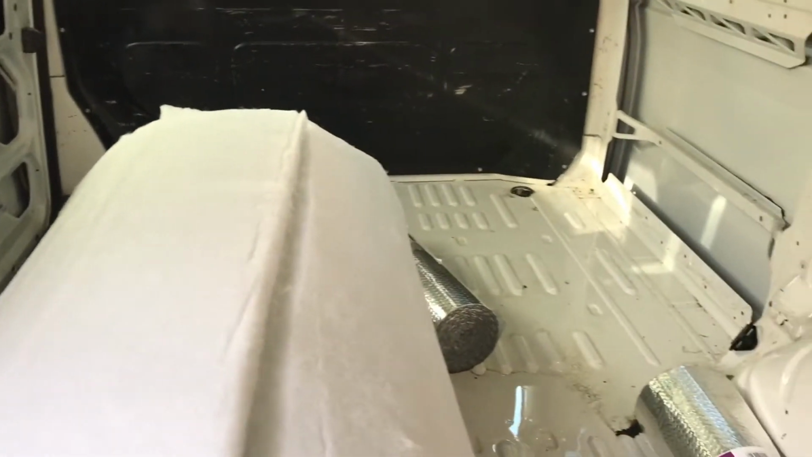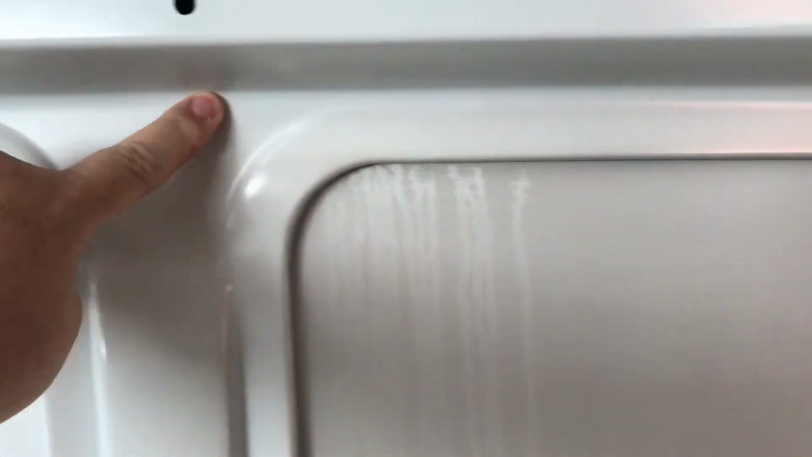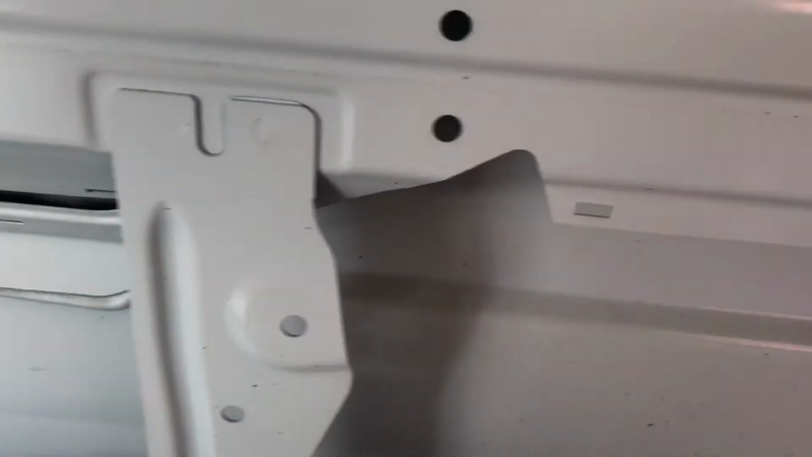It comes very highly recommended. So when I stick it on, I'm just going to overlap up to this double skin here. I'll go across that, down all around the edges there. And it was particularly these single skins that were letting in the worst cold. So excellent.